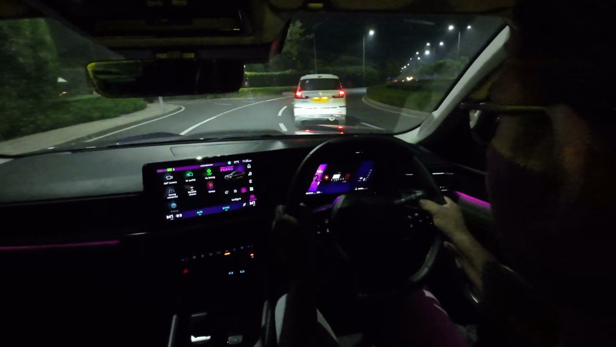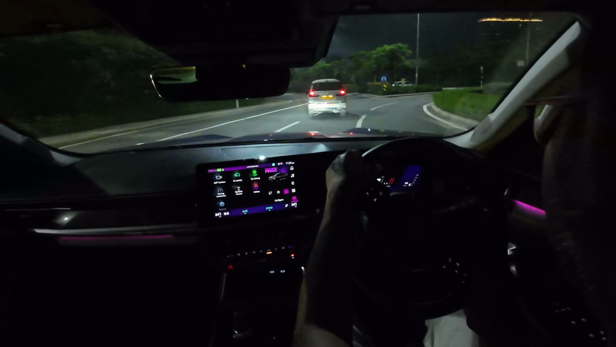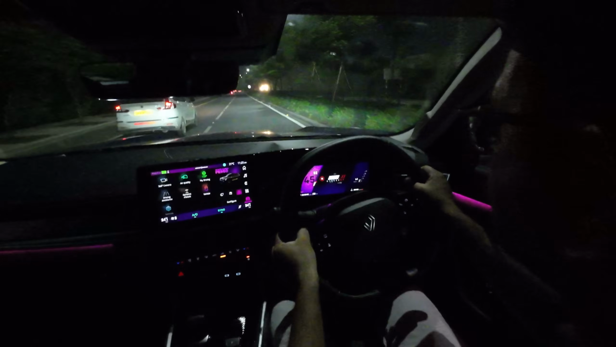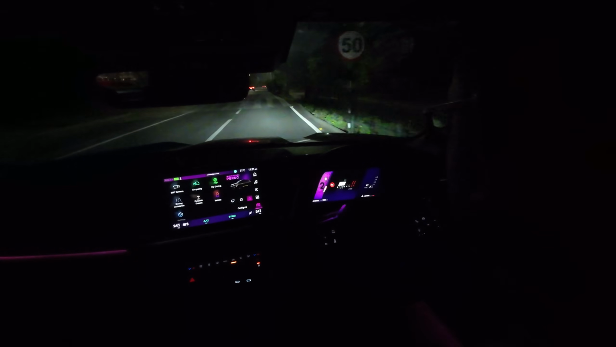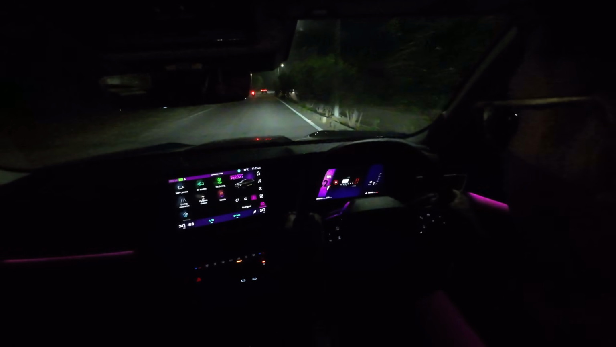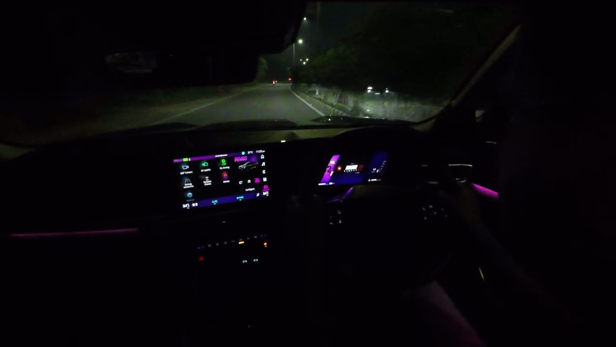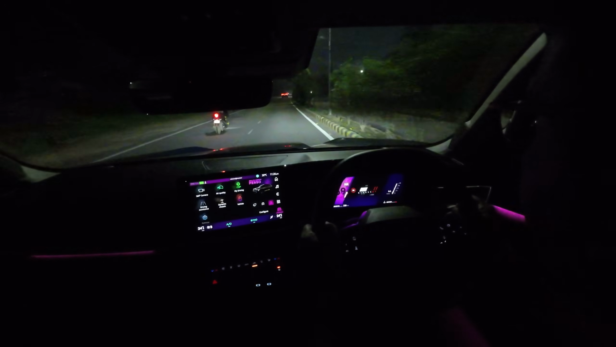And to go back to D, you hold the plus paddle and go back to D. So, see, right now I downshifted. Yeah. And the moment I left it off, it switched back to D. Now if I go to manual mode, this is as well as I can go. Now it's still in M. It hasn't gone back to D.